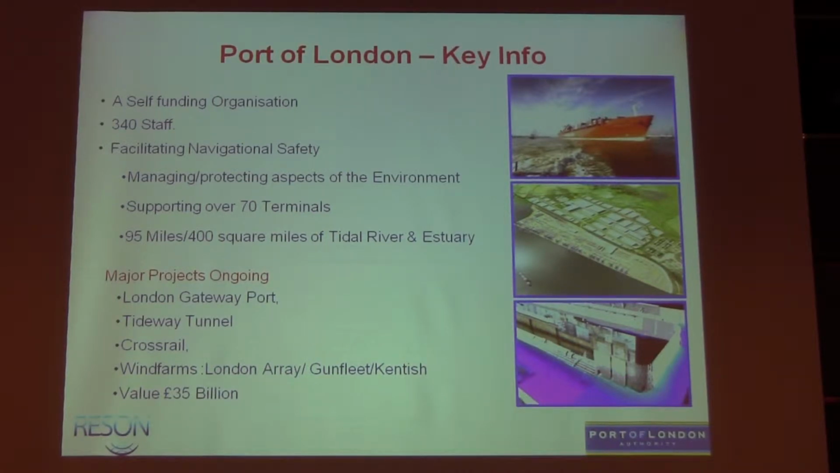The vessels that we're looking at here, they come into the Thames with about 0.9 of a metre under their keel clearance, with a tide maybe falling 1.5 to 2 centimetres a minute in some cases. So it's all pretty critical stuff. So accurate multi-beam, the driver for what we've done with the pretty picture type stuff, is very much based on that safety of navigation. We're about 70 terminals, we're the second busiest port in the UK, and quite a large area, 95 miles in length and 400 square miles.